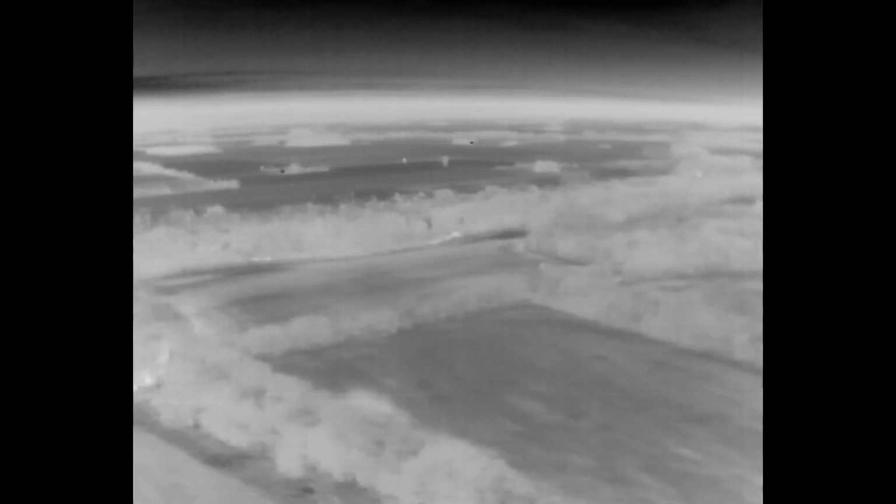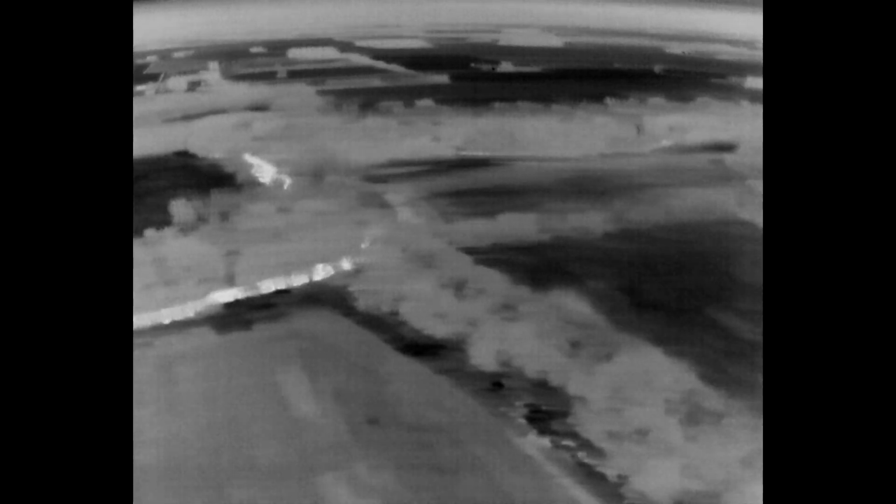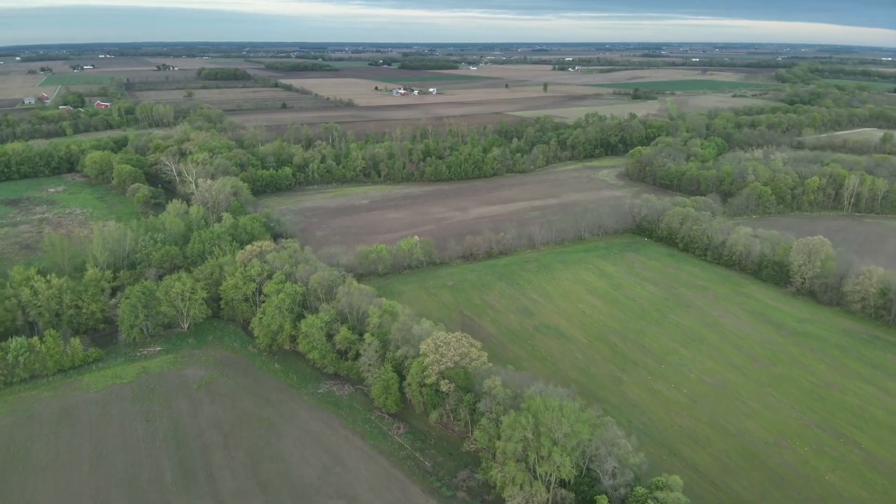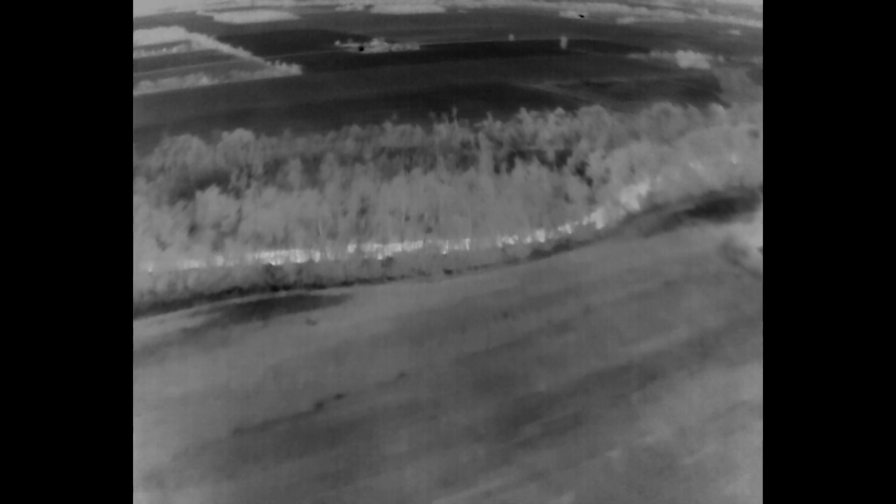So I'm panning along, looking for deer. Where are the deer? I was amazed. I didn't know if a pack of coyotes ran them off, but I needed to find them. So I continued to fly, watching for the thermal signatures.